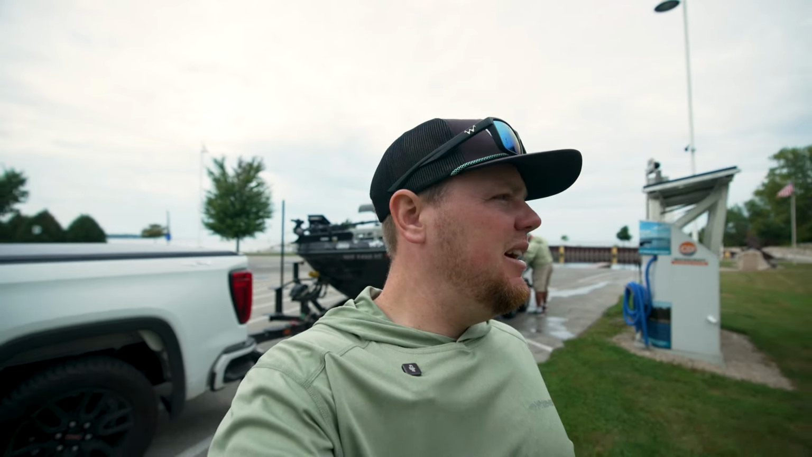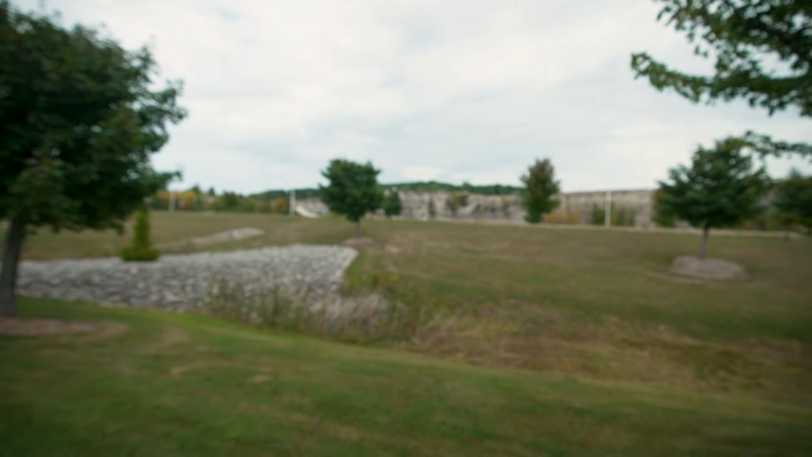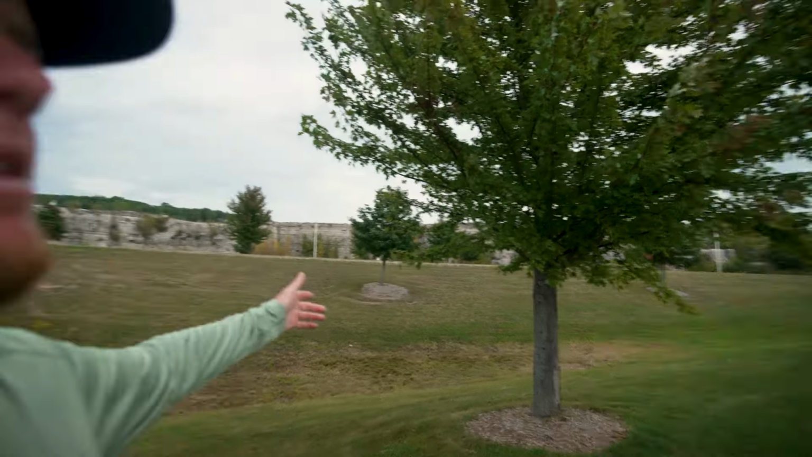And just like that, we are gonna call it a wrap out here in Door County. Door County is not only home to some giant Green Bay walleyes, but it's also home to some amazing landscape. I mean, the views just don't get any better up here.